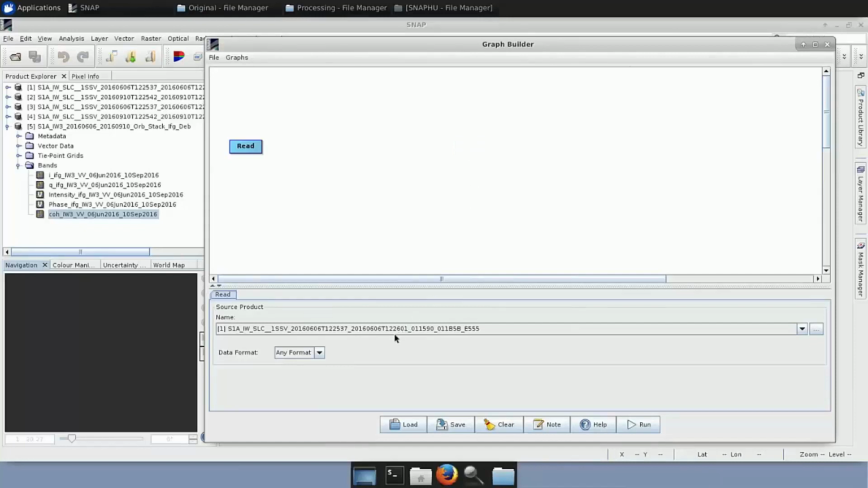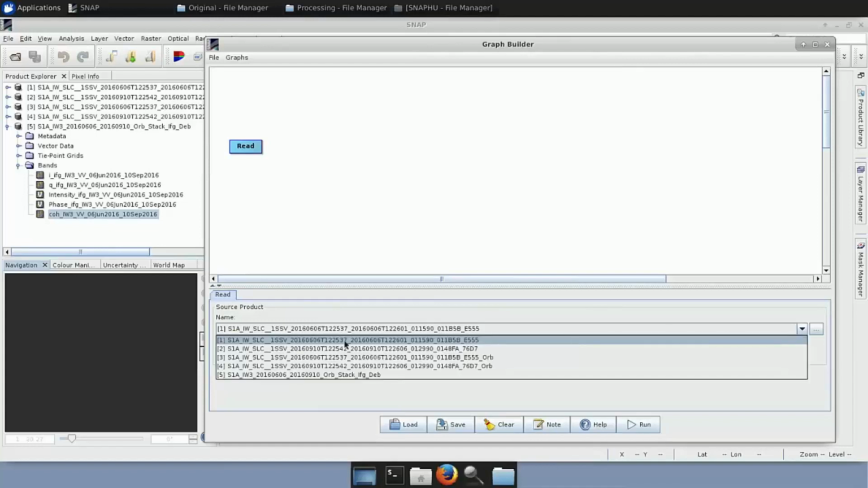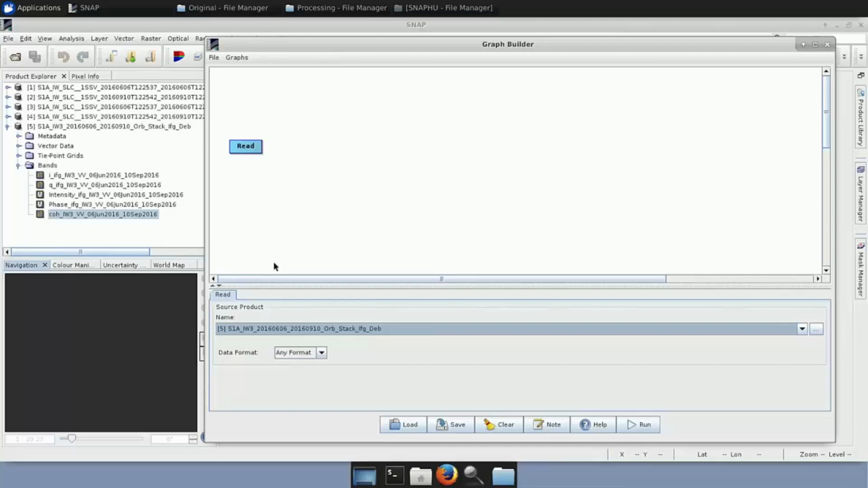As read operator now, we select the last product created. As you can see, I have shortened the name a bit before, so that you don't have to carry all that long name which is created by default. So the first thing we want to do is to apply the topographic phase removal operator, because there is some extra phase due to topography.